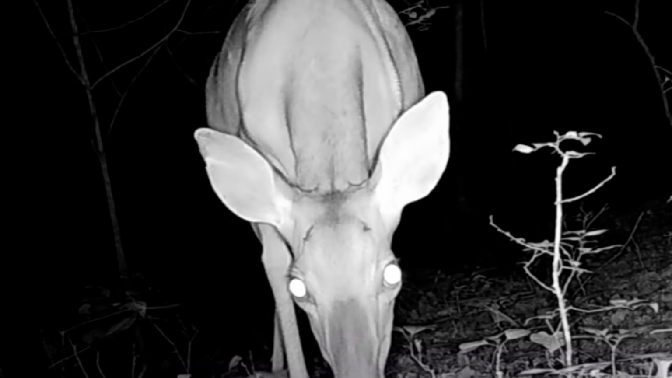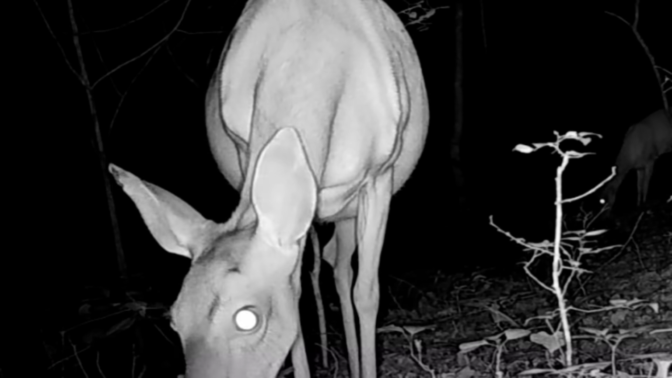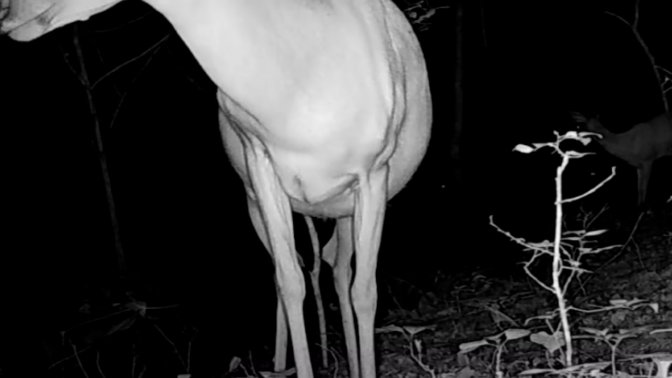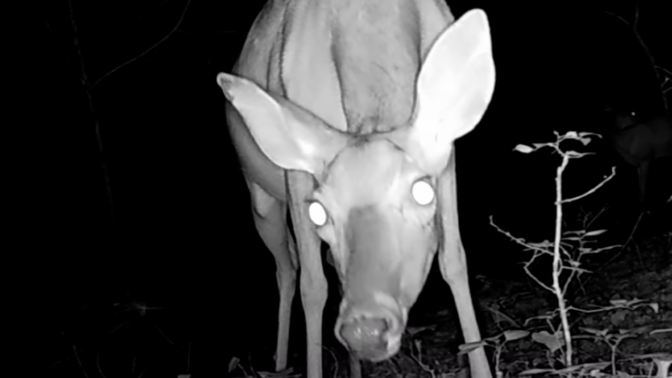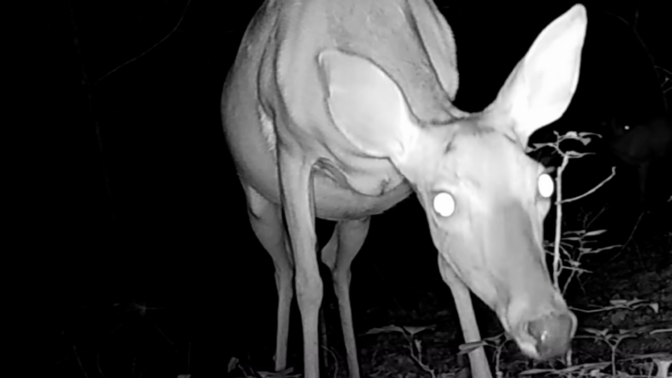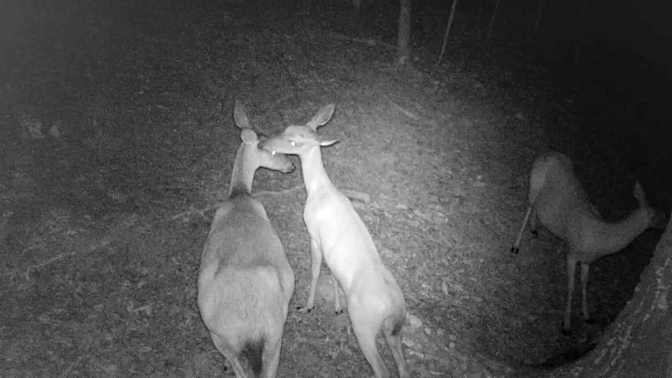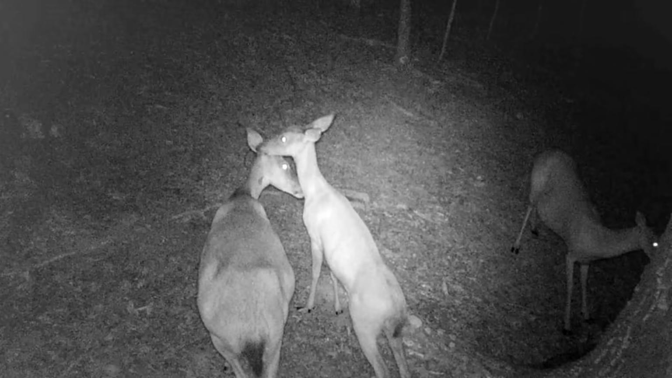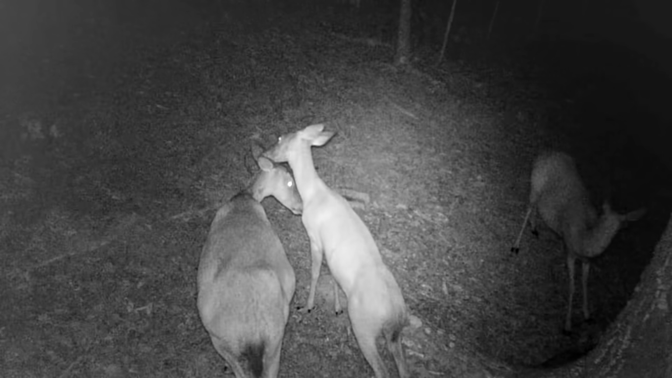You remember these are a week old. When you see these, she's probably just had these by now. By the time you see this, look how heavy she is. She's heavy with fawn, and I hope she has twins. You can see compared to the other deer how big she is. Bless her heart.